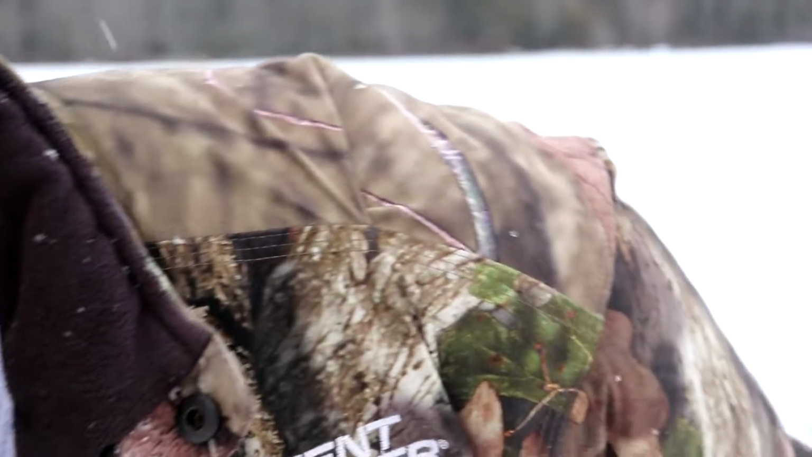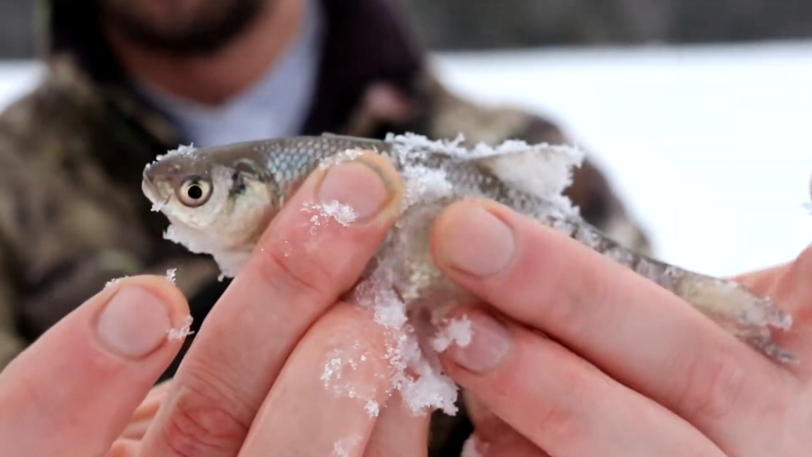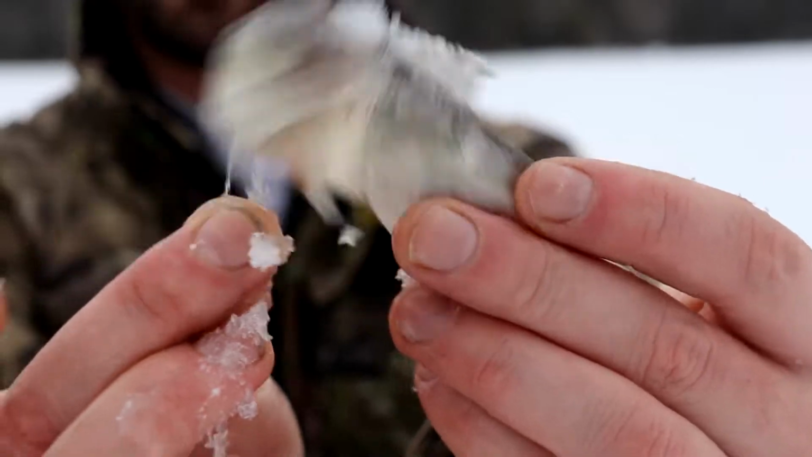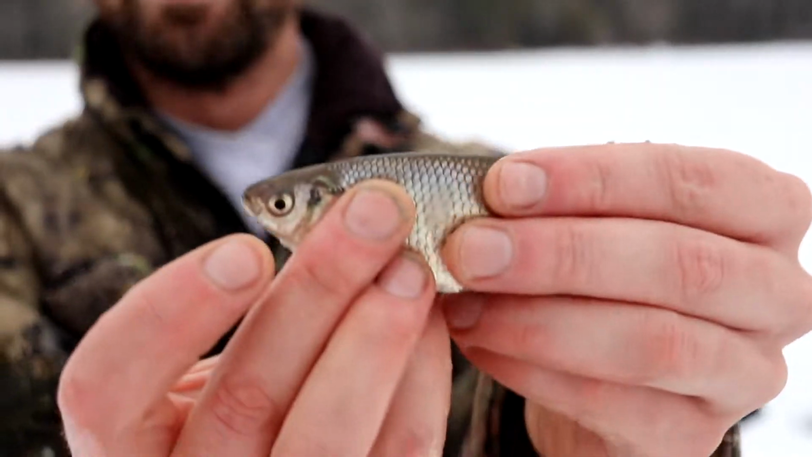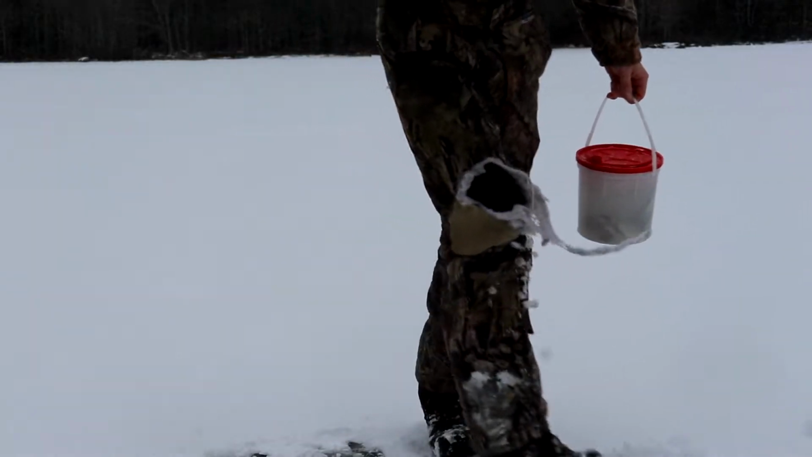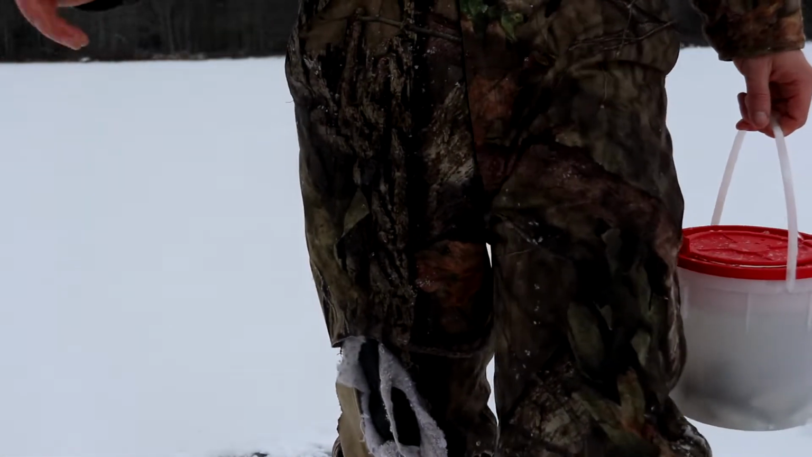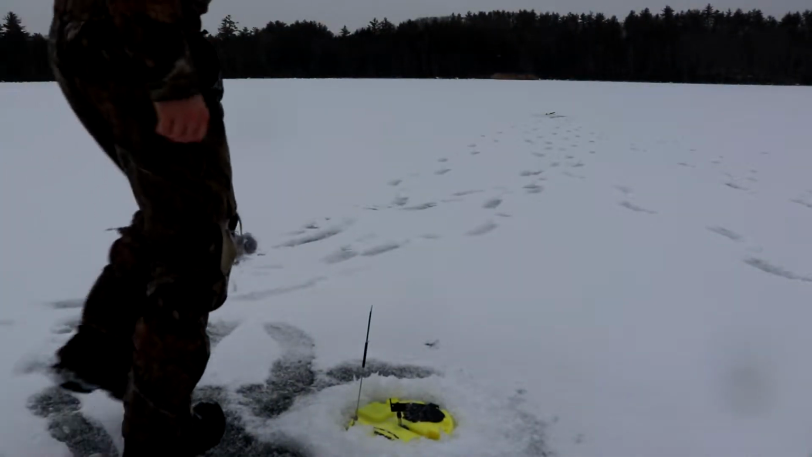And I paid $2 for this guy. I keep dropping him. But look at the size of him. And like I said, I'm going for smallmouth. But okay, you can go back in the bucket. I'm gonna repeat that 4 more times, and then I'm gonna be jigging in my bob house for my last line.